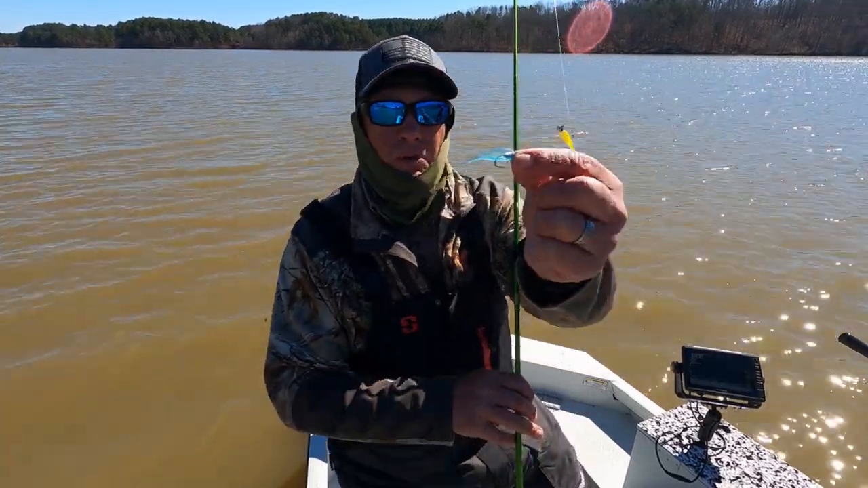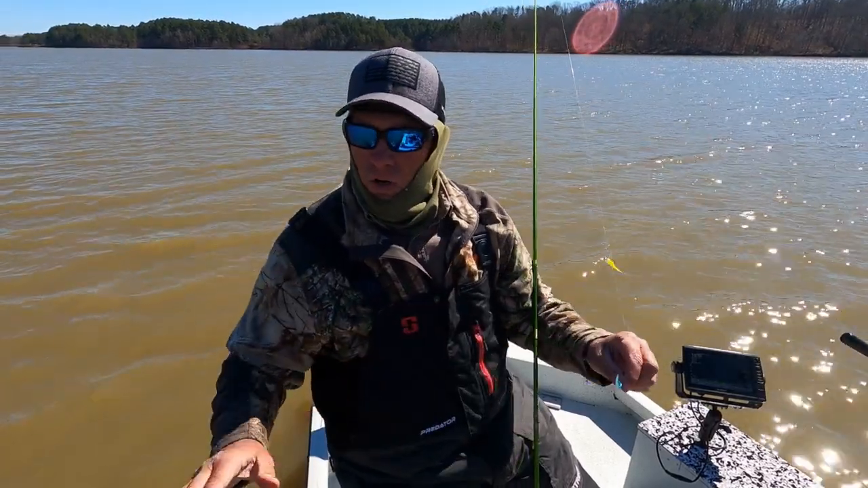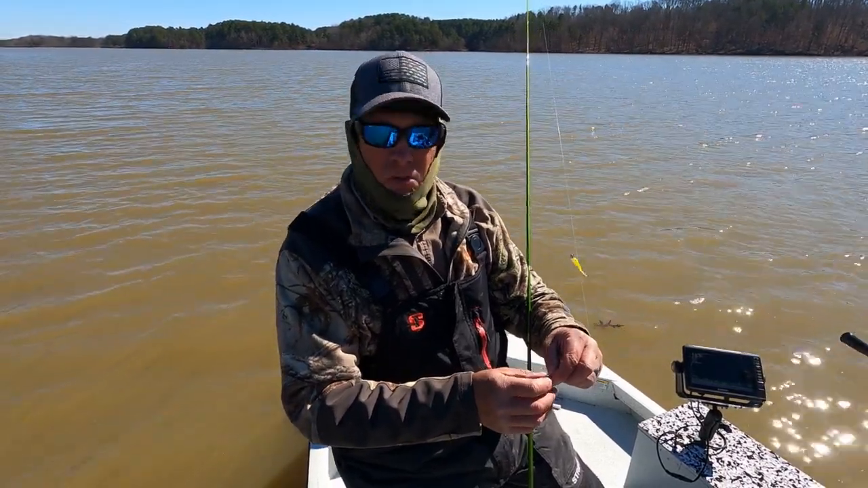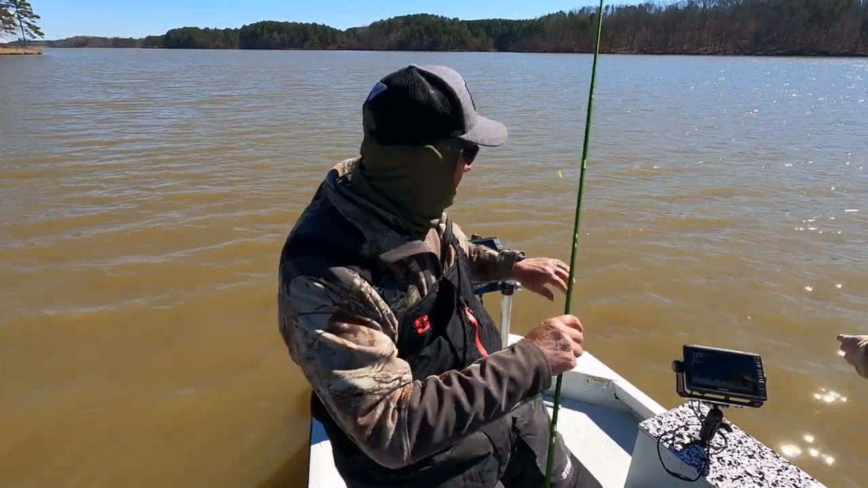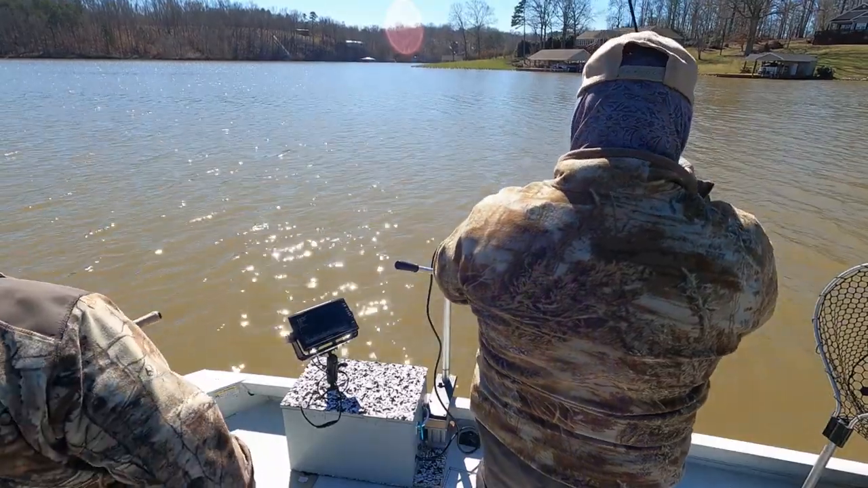Blue is really good. This water looks muddy, but it's not as muddy as you think it is. And so sometimes blue in this color water works. I got the banana pepper on the top, and I've caught a couple of small ones on the banana pepper today. And anyway, hey, we're gonna keep fishing here. Stay with us. Dennis has got him one.